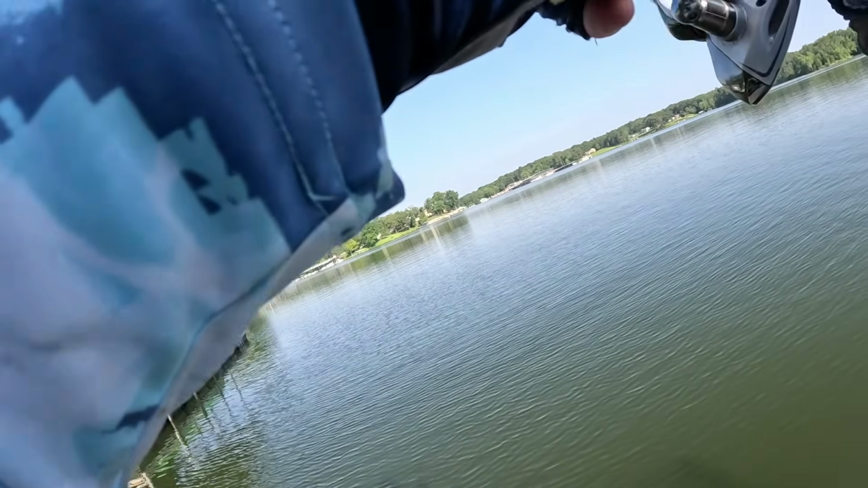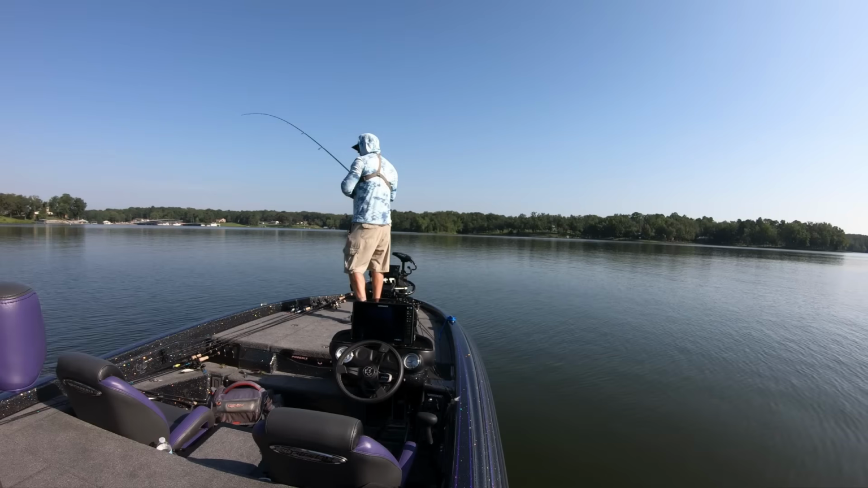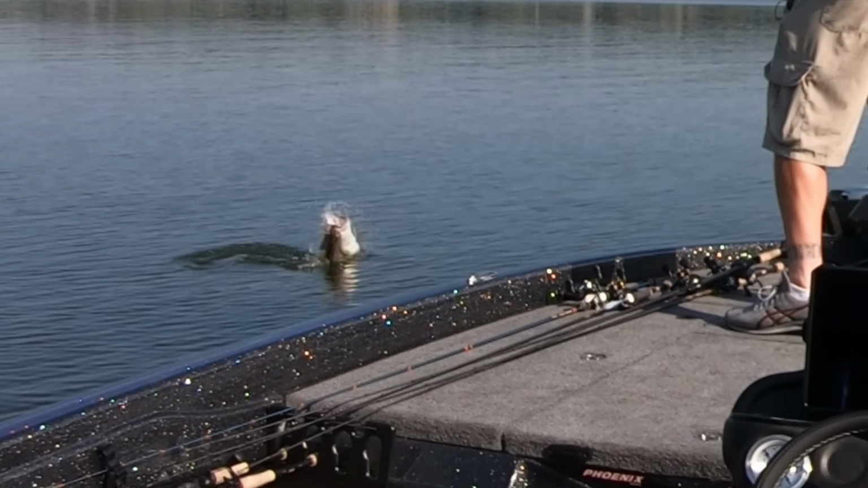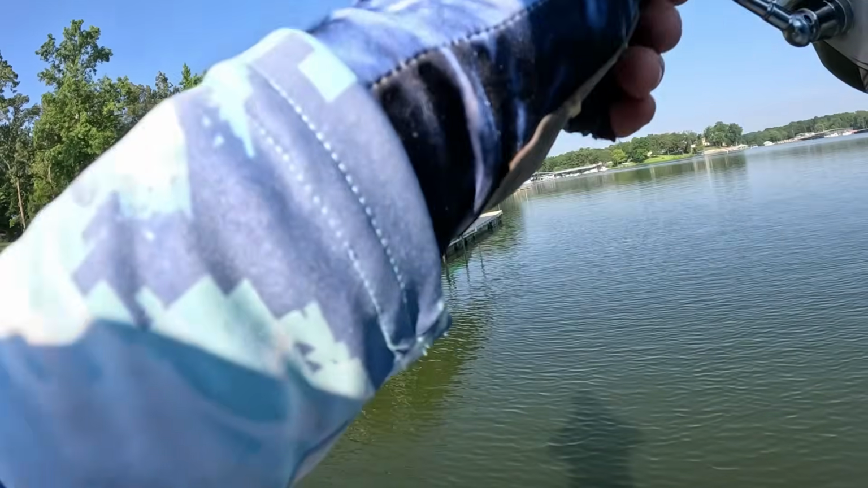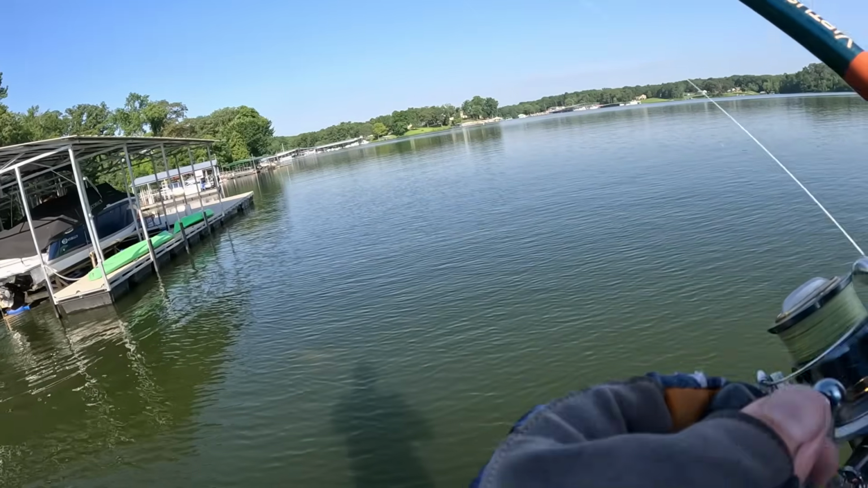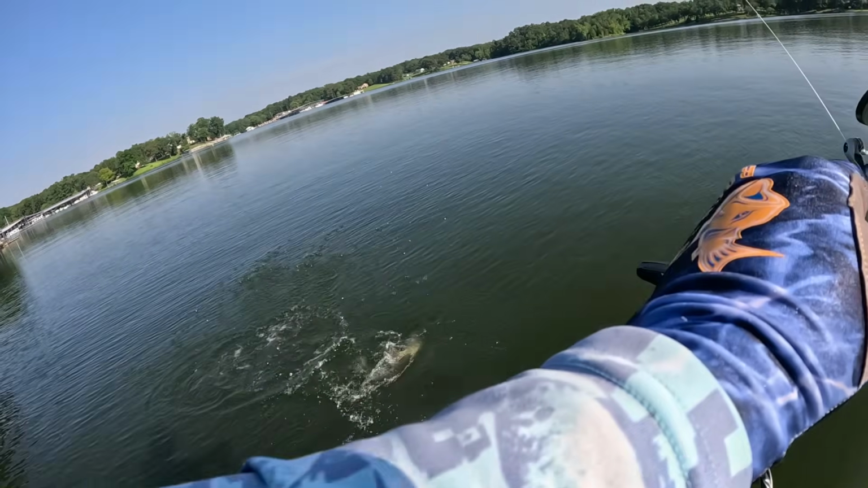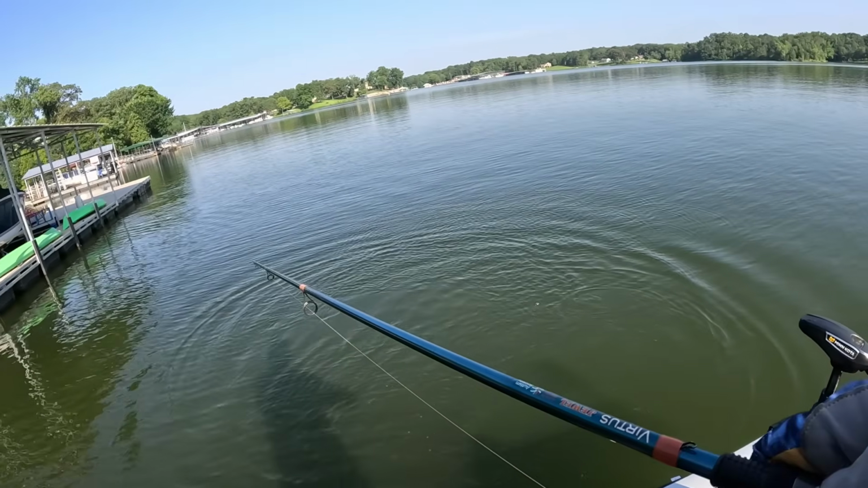That's a better one. Oh yeah. That's fine. Oh yeah, on the Nico rig. 5-6 pounder. Oh yeah.